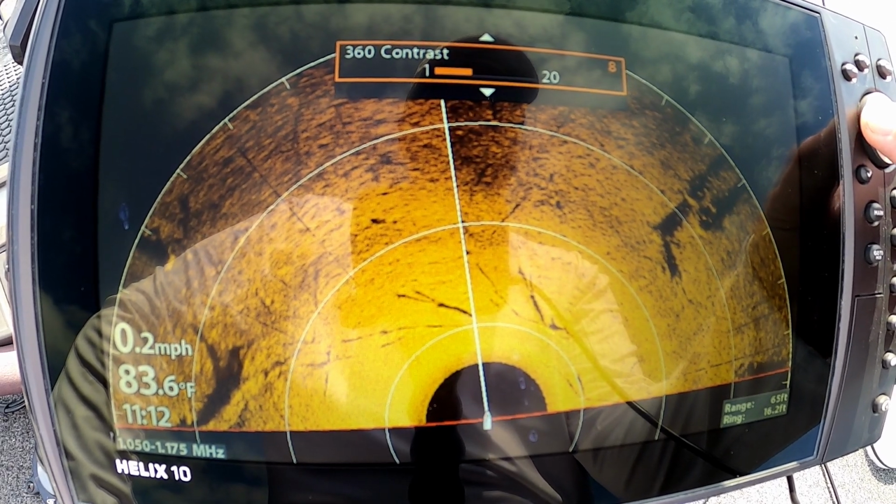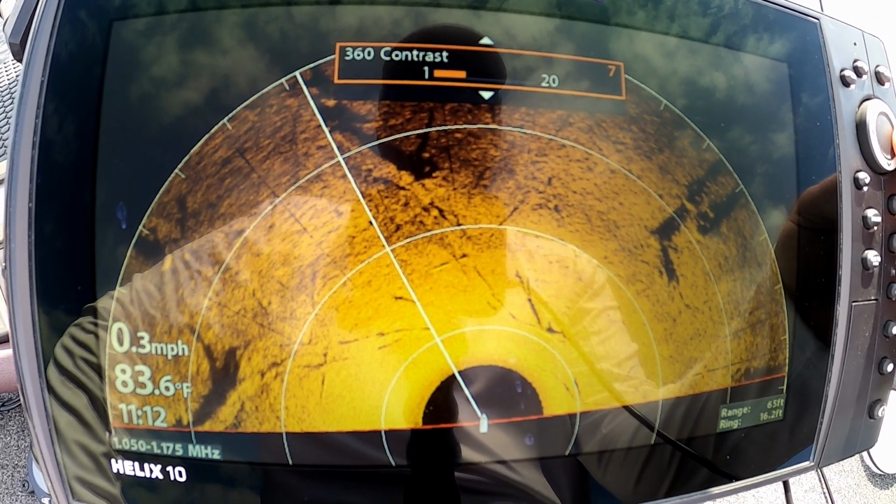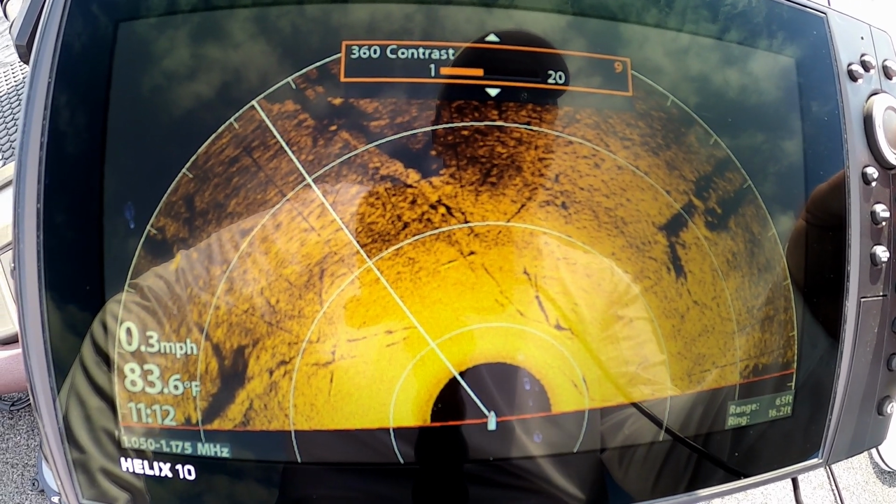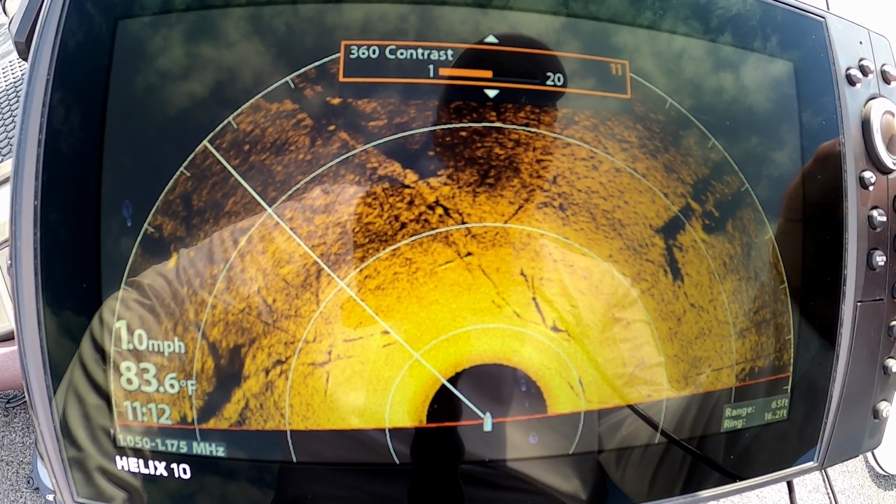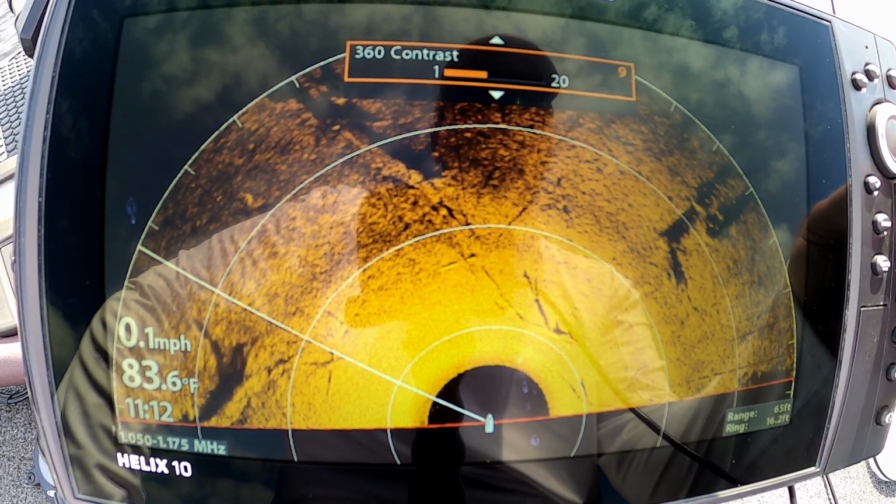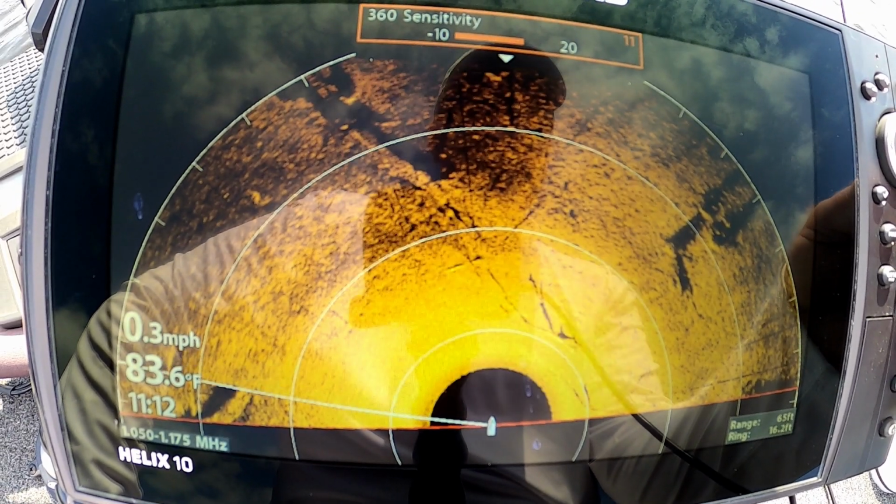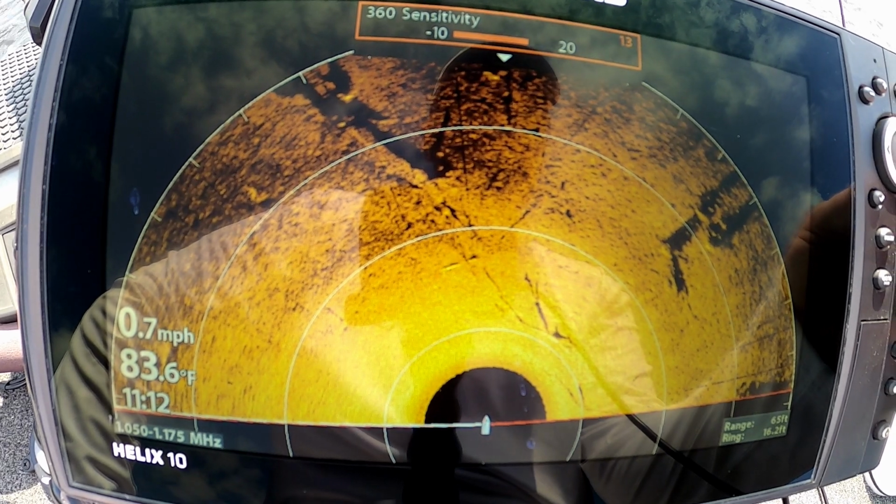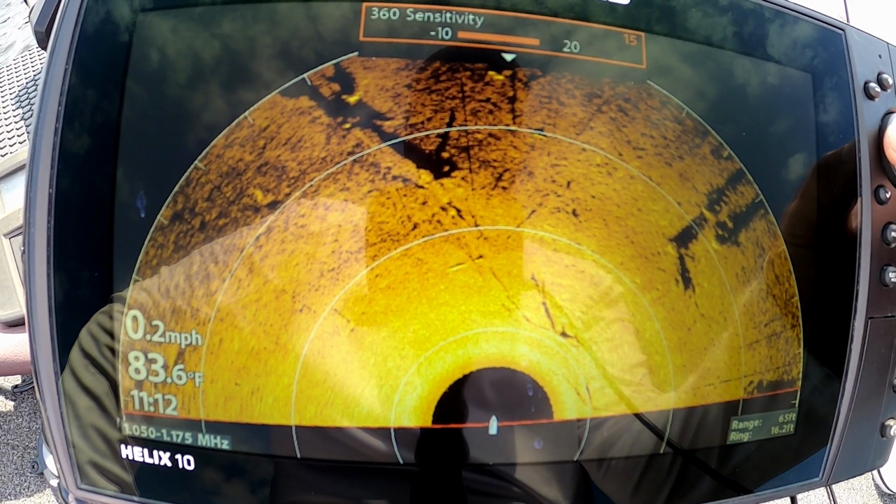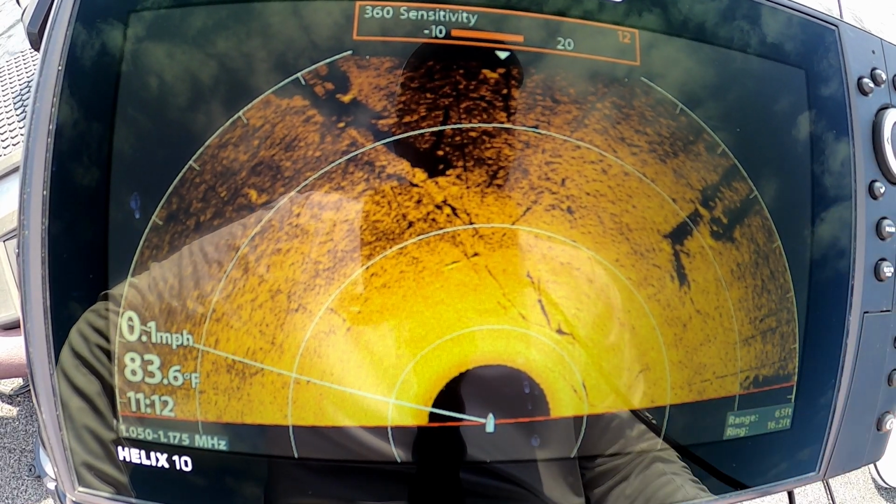Contrast. I still like it right in there about the factory setting. Sensitivity. I'll leave that about 12.